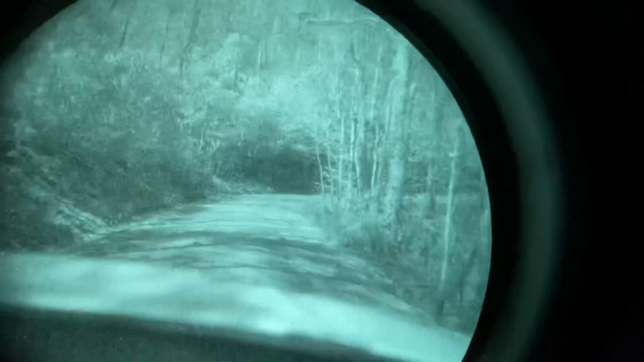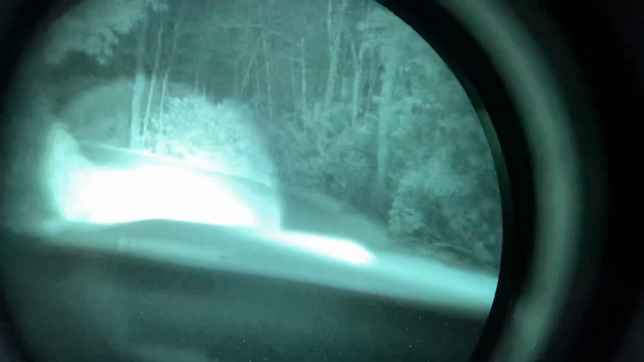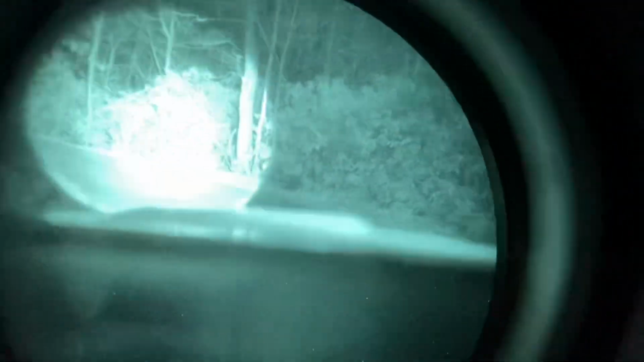All right guys, so I have an IR beam. I'm getting ready to turn it on so you guys can see what a huge difference this makes. It's too much. The camera's picking up just way too much right now, but I can adjust the beam on this, on the IR. I can make it a wider beam. Let me go ahead and do that. Here's a wider beam. Is that too bright for you? That gives you an idea of what you can do.